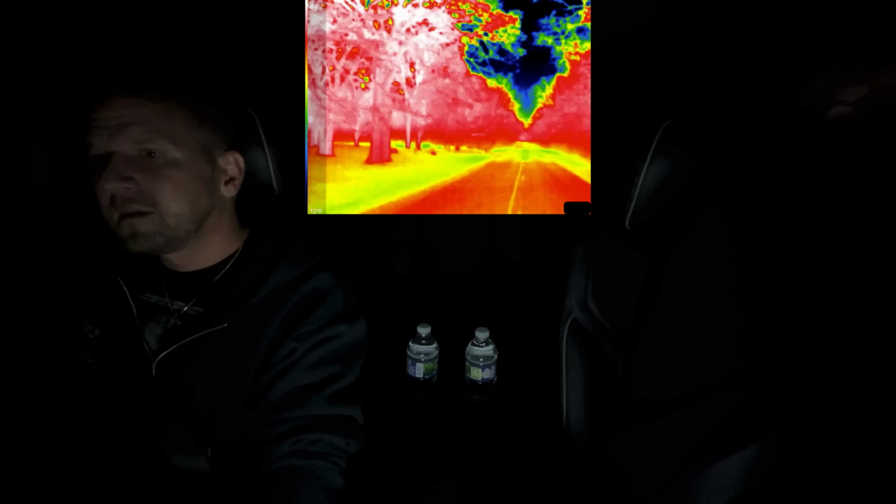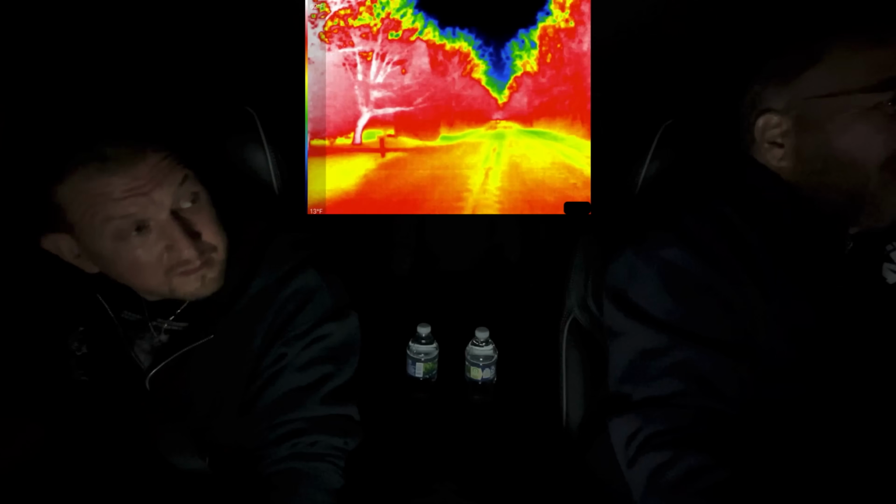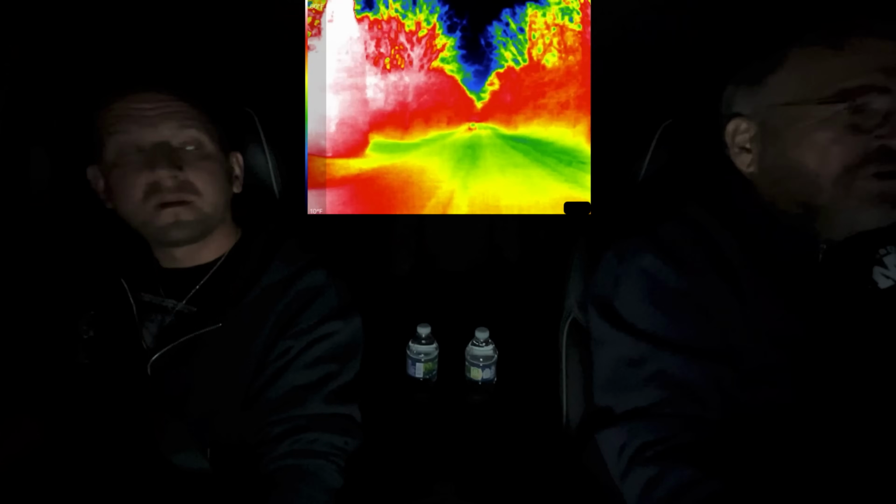But let's hit this road here. So this will be interesting. We have a car coming, so we'll see how that paints. It looks like a truck, actually. So we'll see how that paints on the thermal camera.